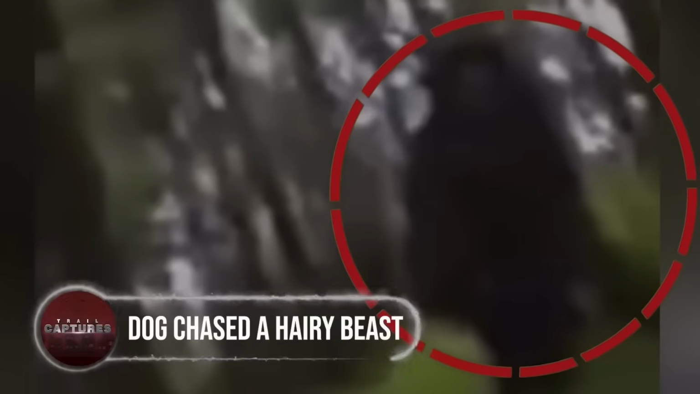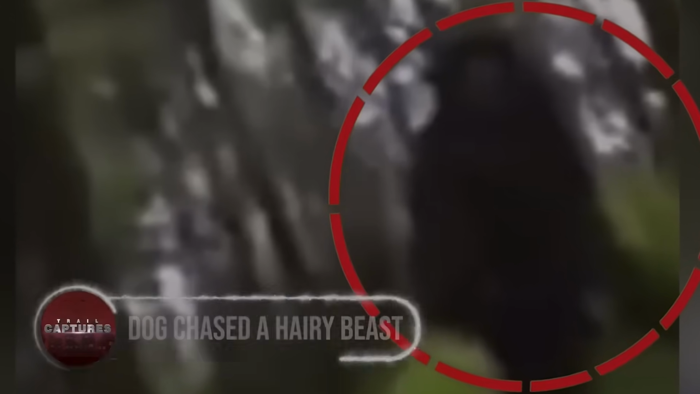Dog chased a hairy beast. Planning to capture some moments of wild animals, a man set up a camera on his dog's collar and made him visit the lush habitat of wild critters. While strolling in the middle of the dense trail, the dog accidentally captured a large biped that emerged from one side and passed right in front of the camera.